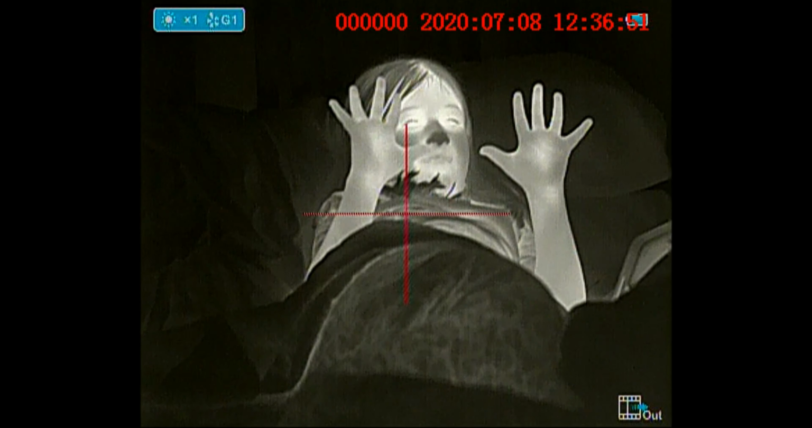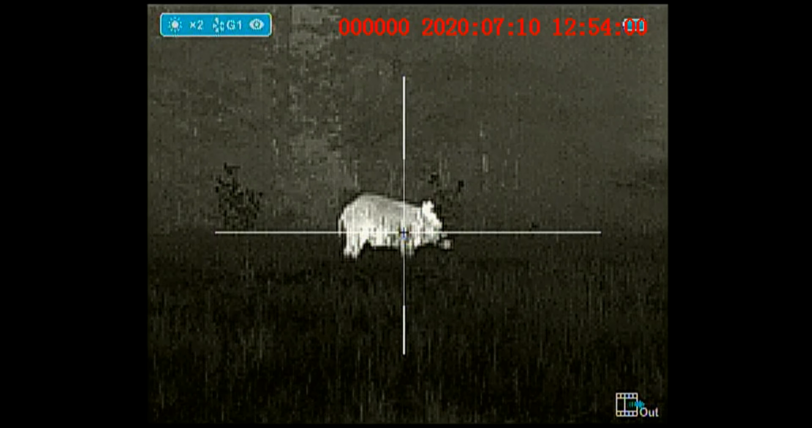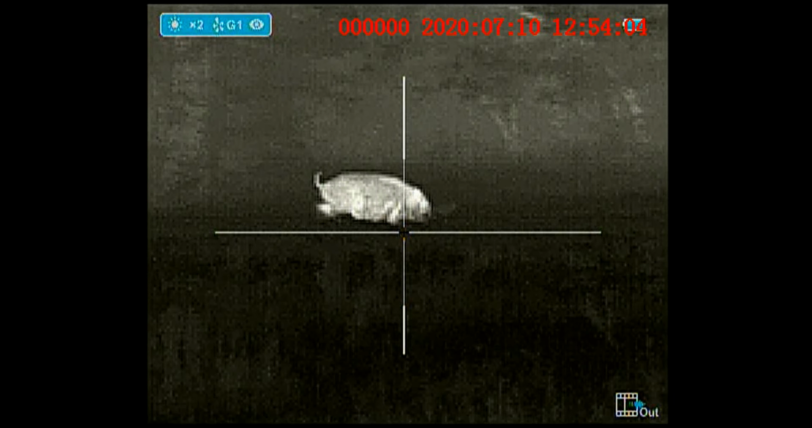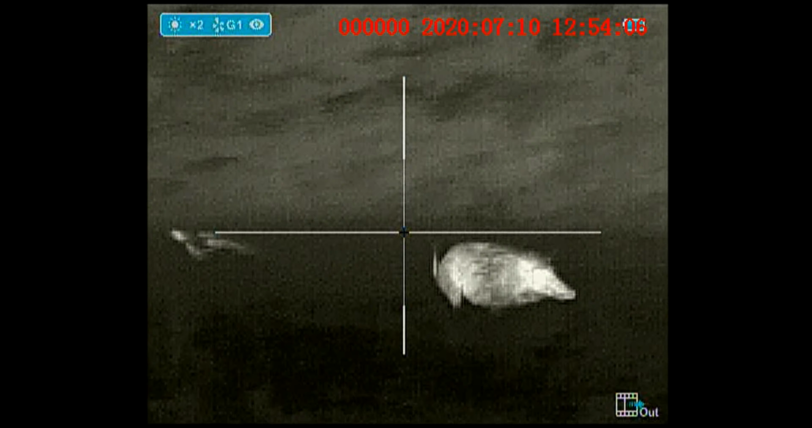The only thing I would change about this scope, if I absolutely had to change one thing, is when you started to zoom in on something, it wasn't as pixelated, because those pixelated squares become very distracting. Right. When you're zooming in that far. But at the same time, it feels like you'd have to buy a $1,000 more expensive scope to get that. That's correct. Now, with the way it is, I would not change a single thing about it.